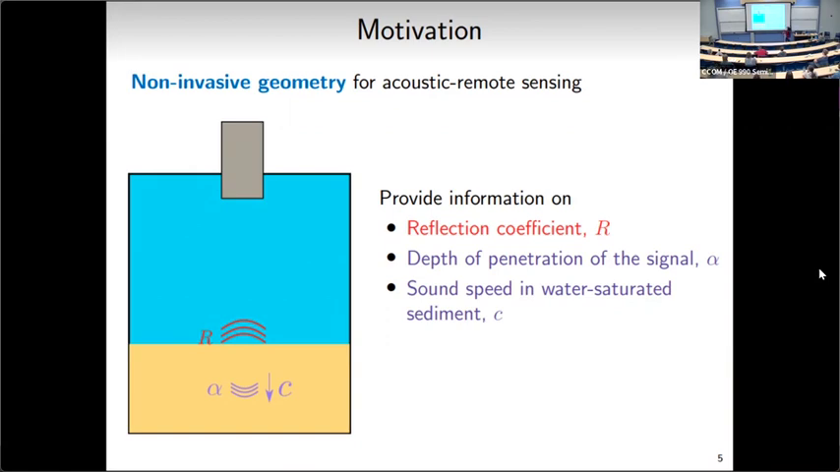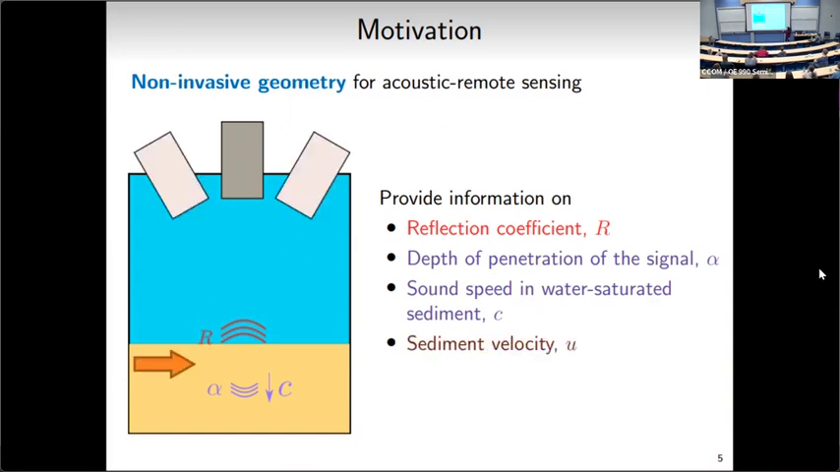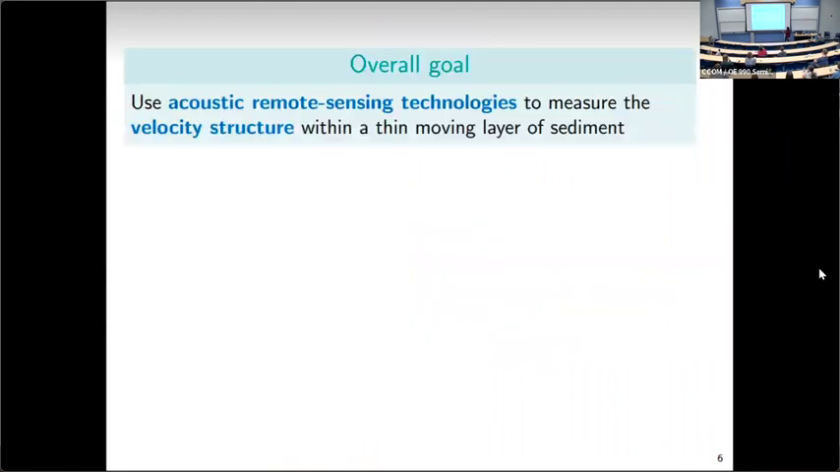The depth of penetration of the signal, or the attenuation coefficient, is an important parameter, and the sound speed within the sediment is also important. When you pair that with more transducers at an angle, you can then potentially measure the sediment velocity in the transverse direction of the transducer. So those are the different things that I'll be looking at in this talk.